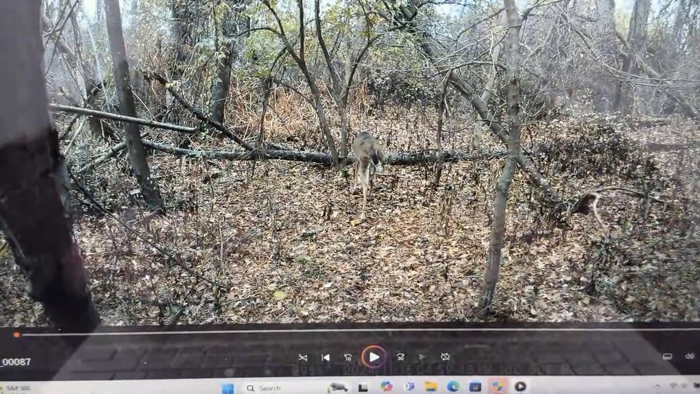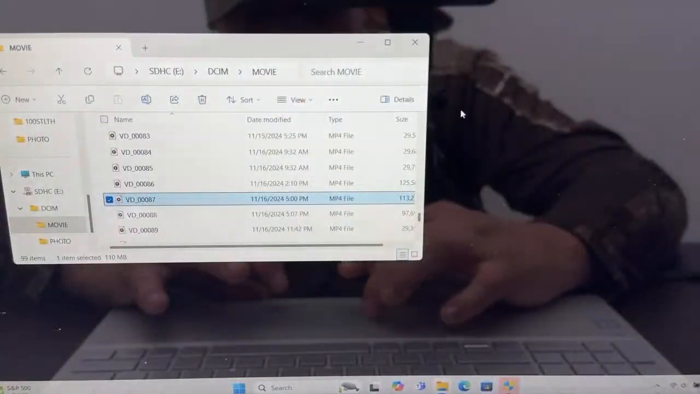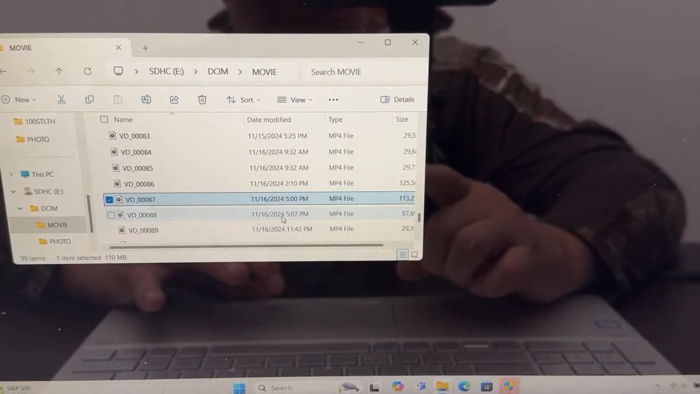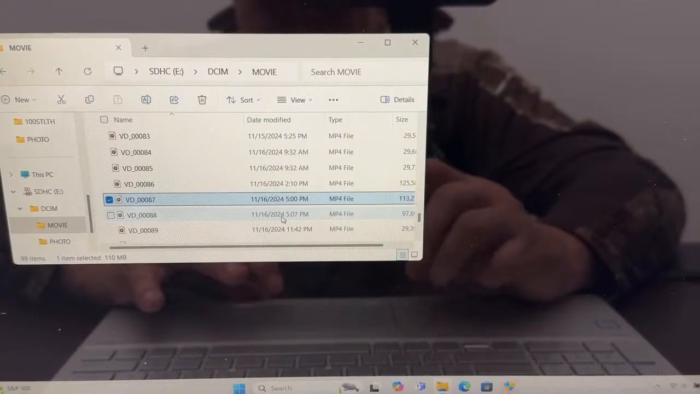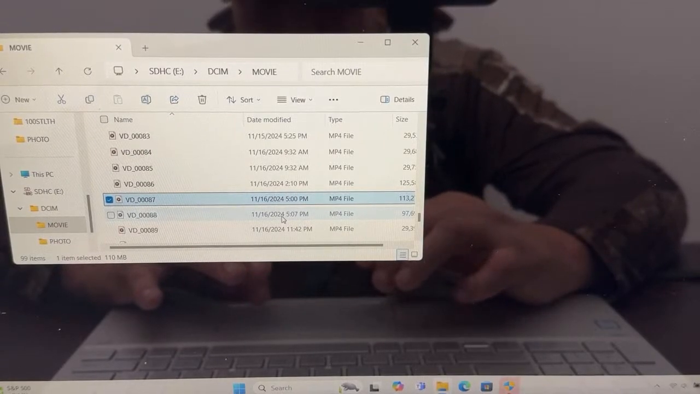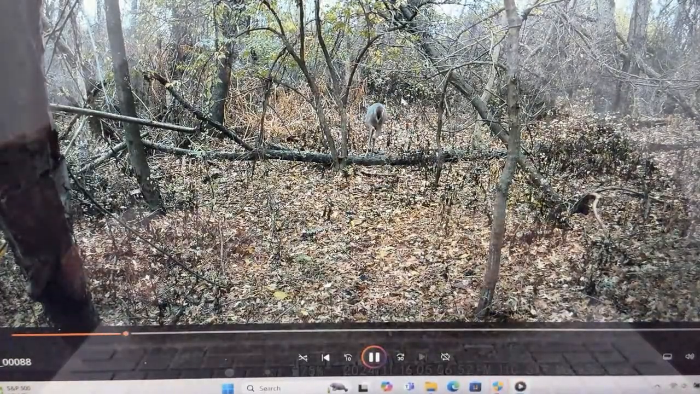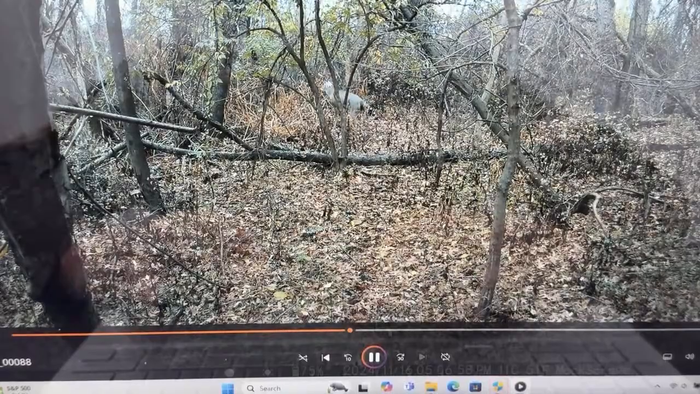So that 10 point did break his brow tine. I know there's three nice deer. There's the 10 point, which I thought there was two 10 points, but I thought one had a broken brow tine, one didn't. Well, that is the same 10 point, but he broke his brow tine. So there's two big ones, and then there's another giant in there. Now there's another one right there. Now that is the one that looks like a 10 with the brow, because that doesn't have the crab claws in the front. So that's the third deer right there, guys. That is the third deer.